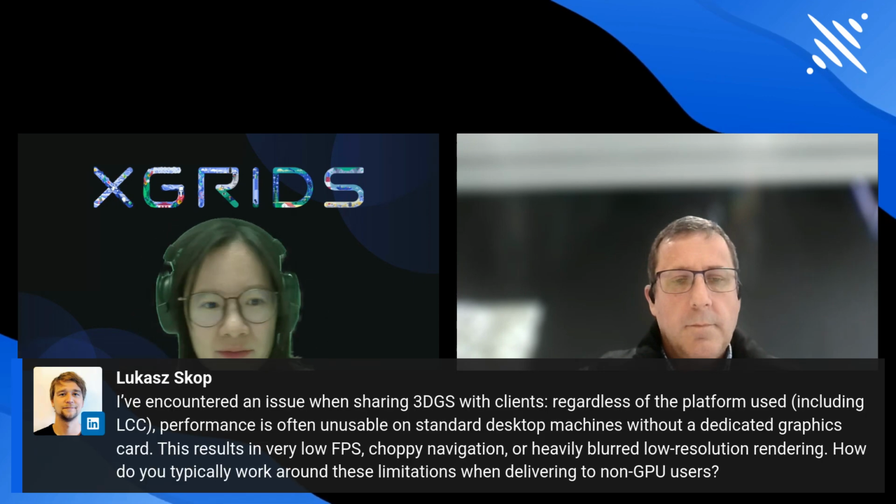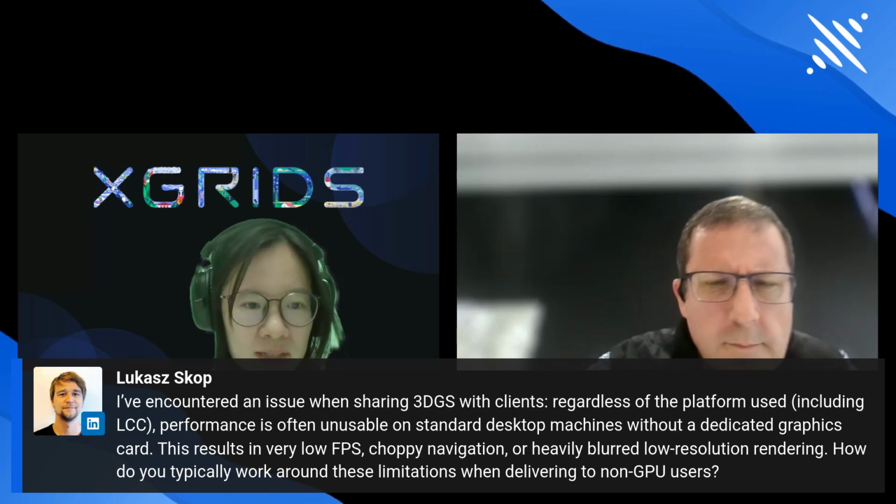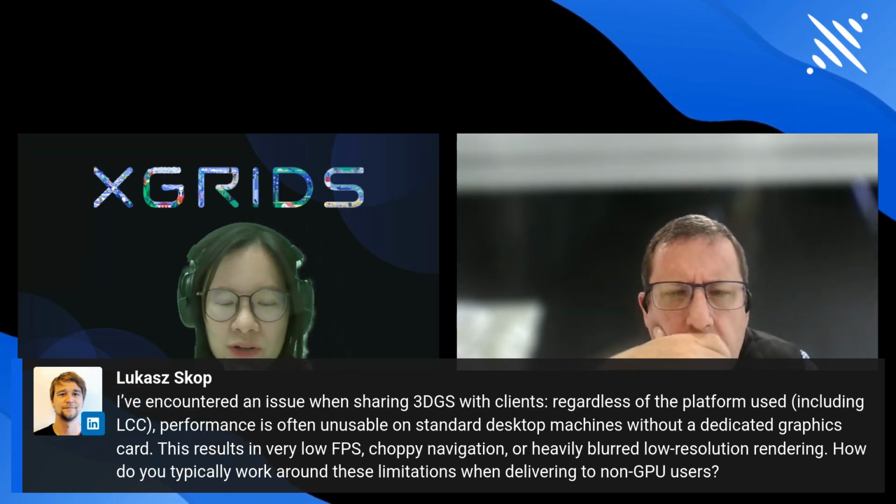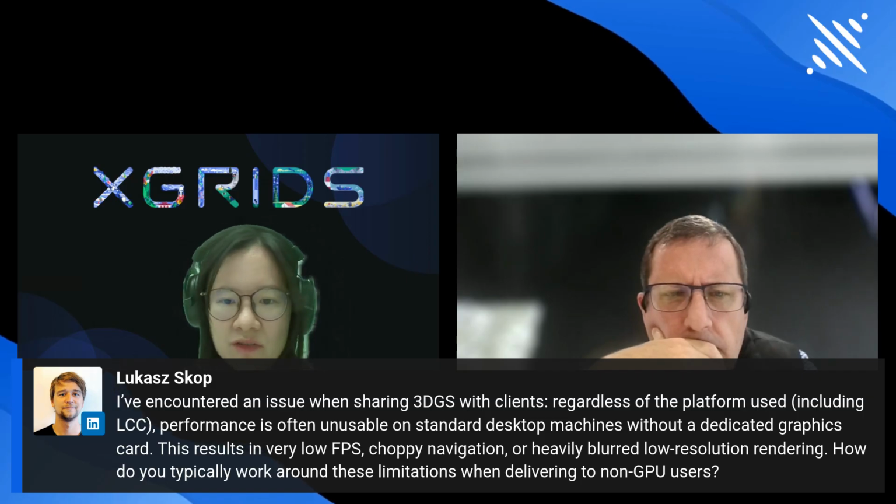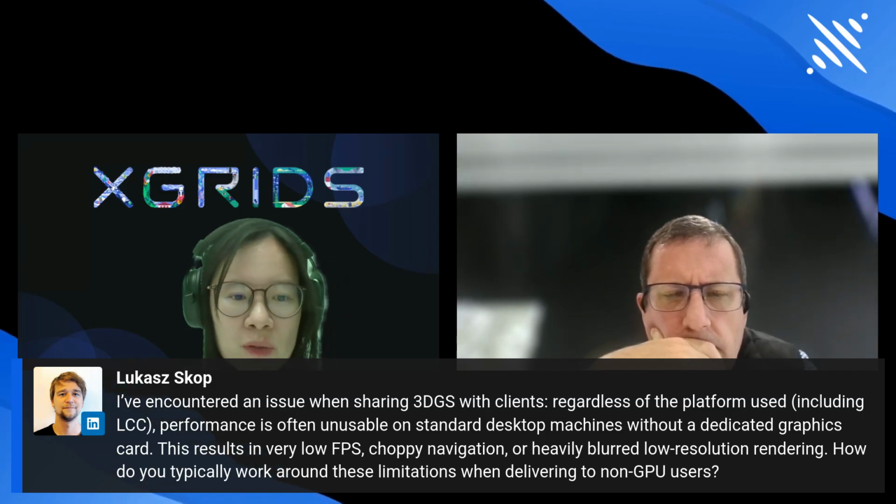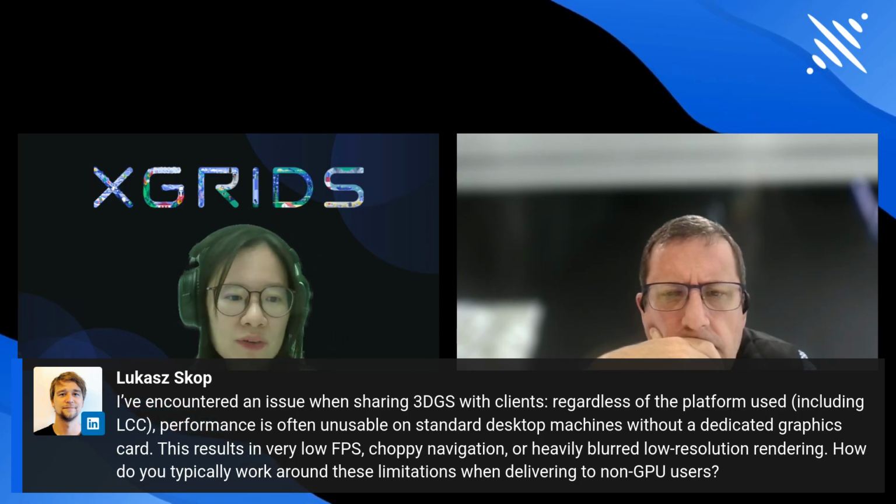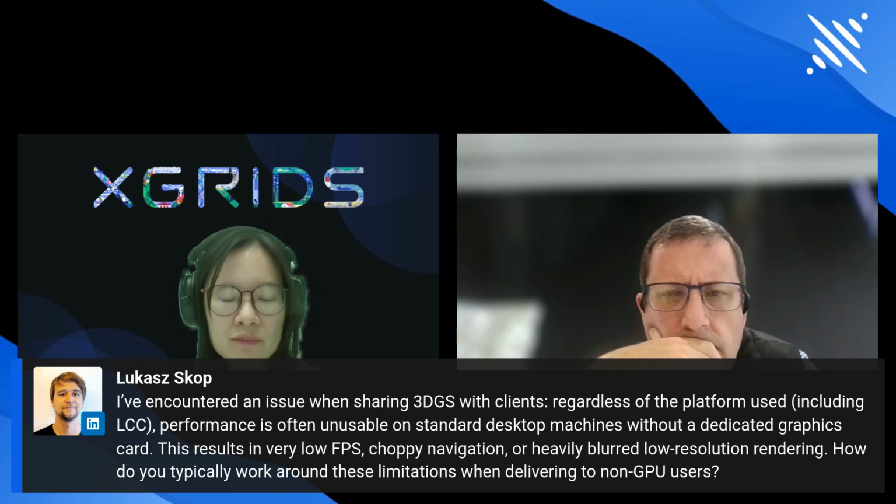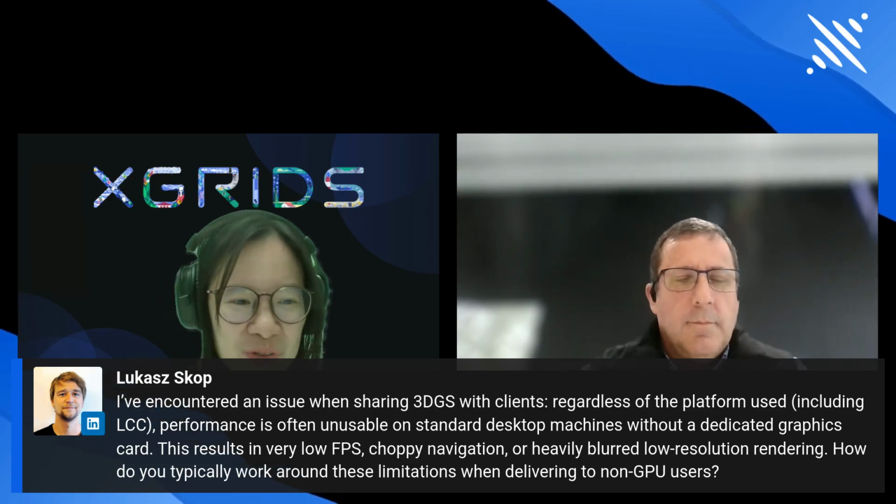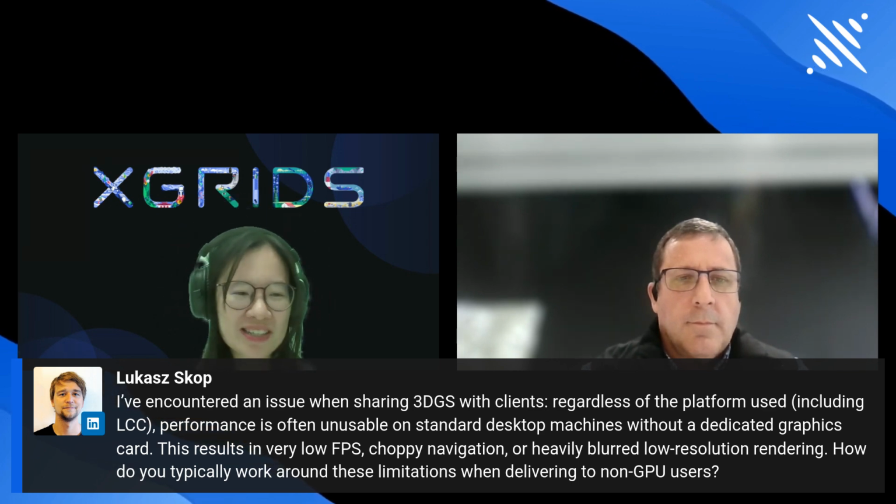I think this one is a very typical one, and it's coming from Lucas. He has encountered an issue when sharing 3DGS with clients, regardless of the platform used, including LCC as well. He shared that performance is often unusable on standard desktop machines without dedicated graphics cards. This results in very low FPS, choppy navigation, or heavily blurred, low-resolution rendering. How do you typically work around these limitations when delivering to non-GPU users?